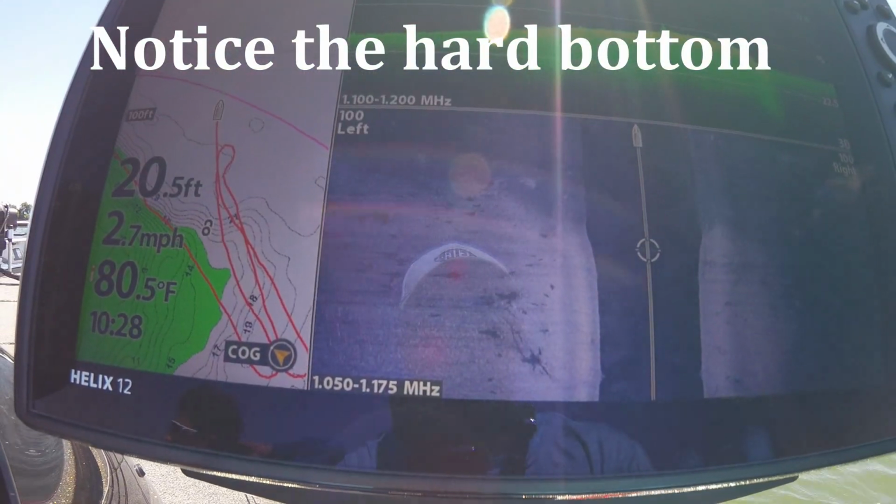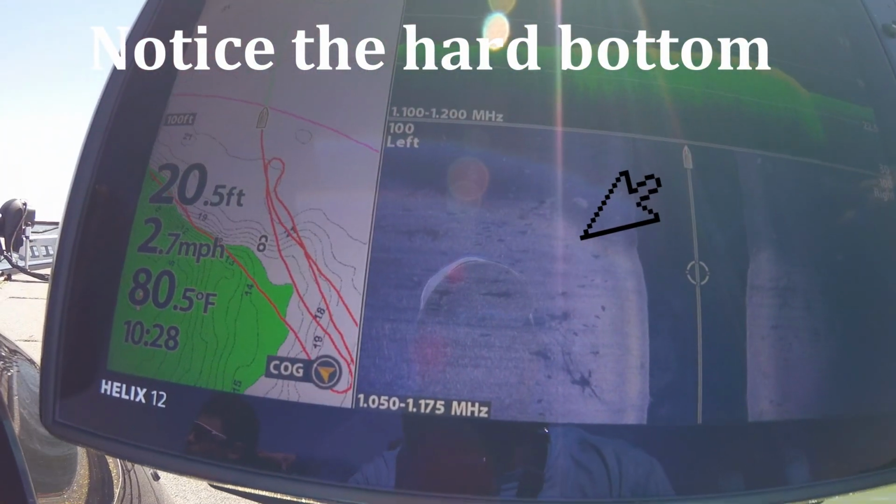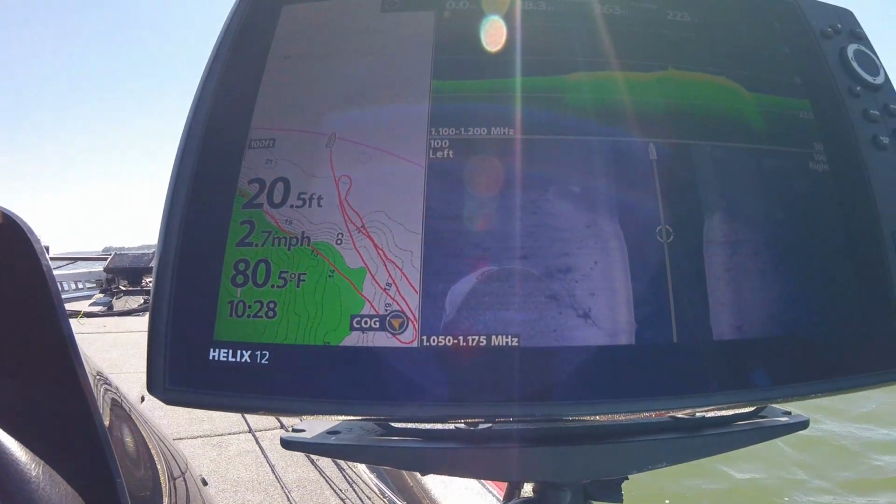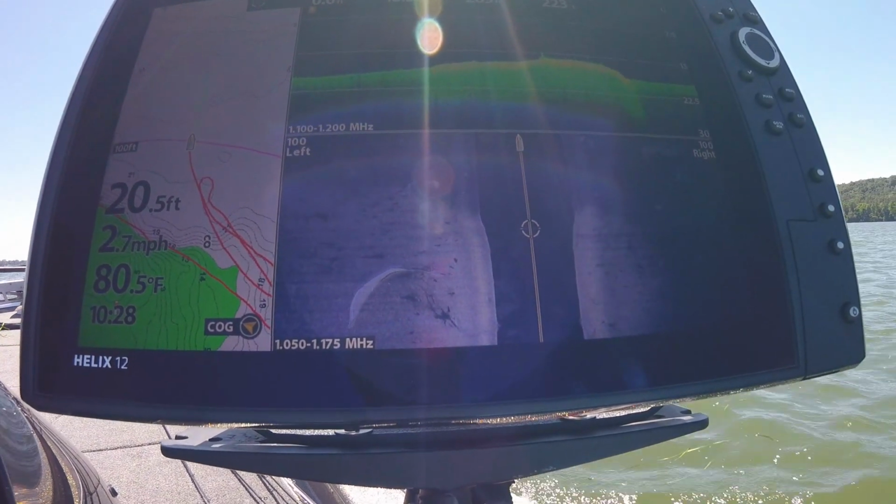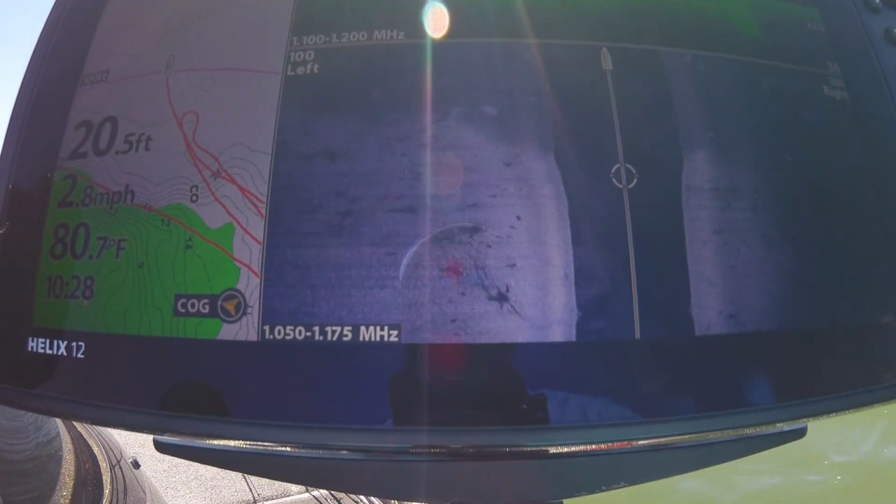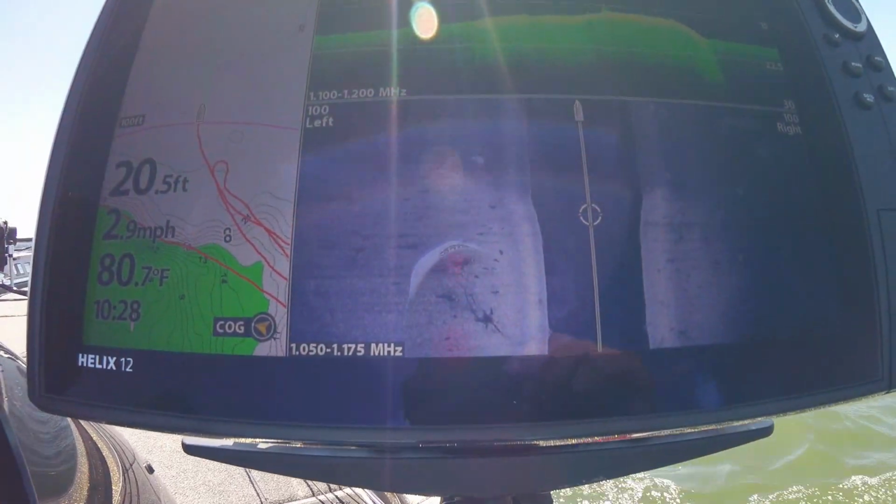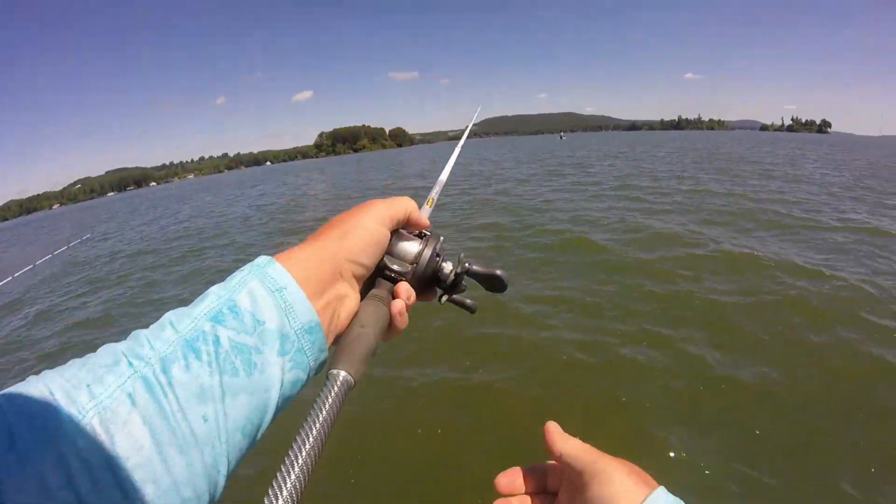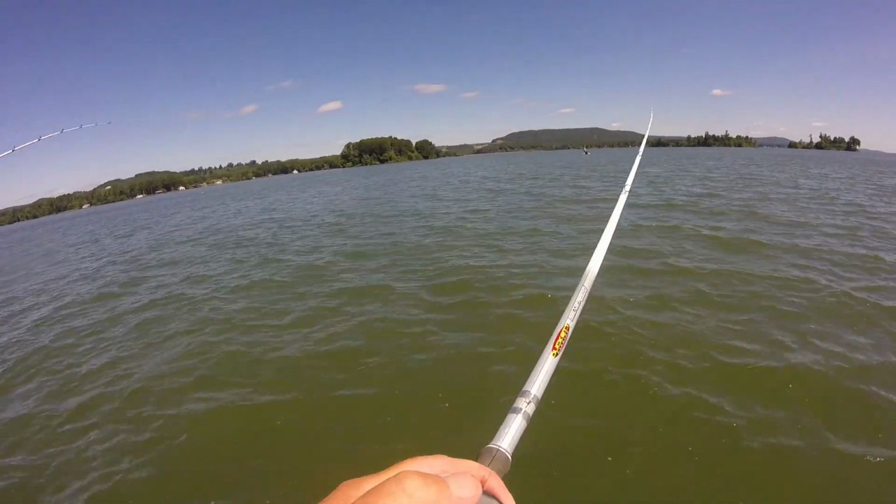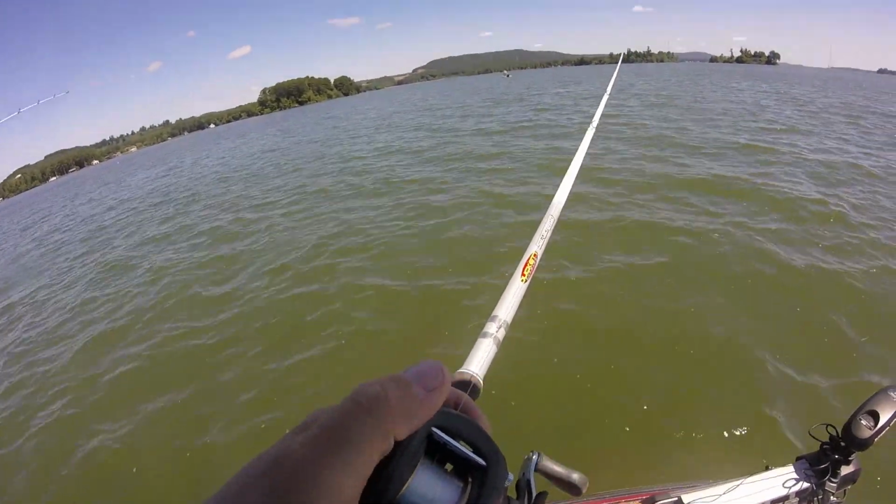And we may not catch them, but it's showing there's fish down there. I marked a couple of waypoints, and we're going to turn around and see if we can catch a few of them. Most of them are about 15 foot deep. 15, 18, or 15.